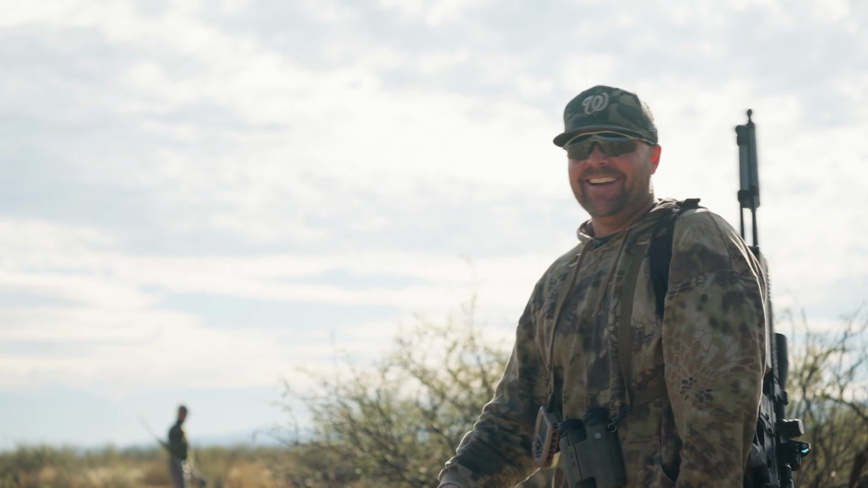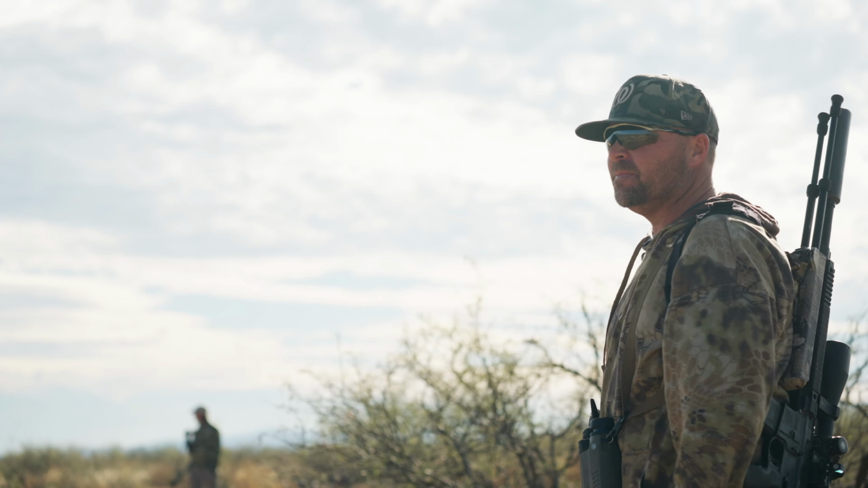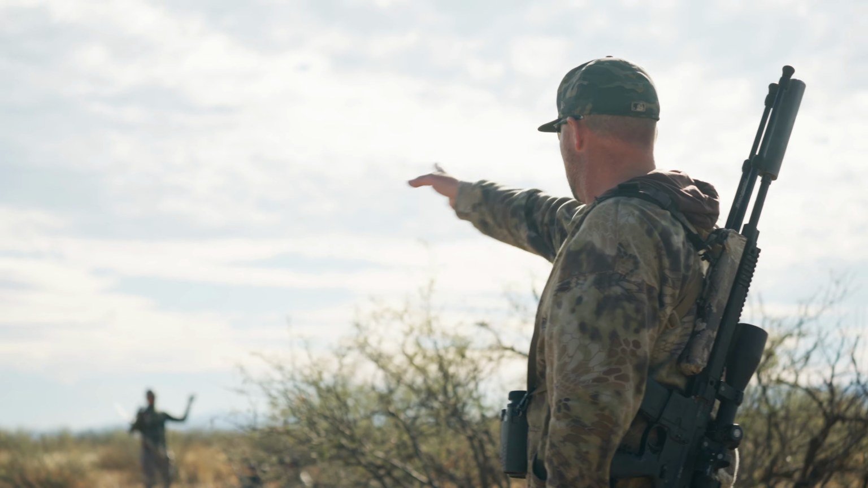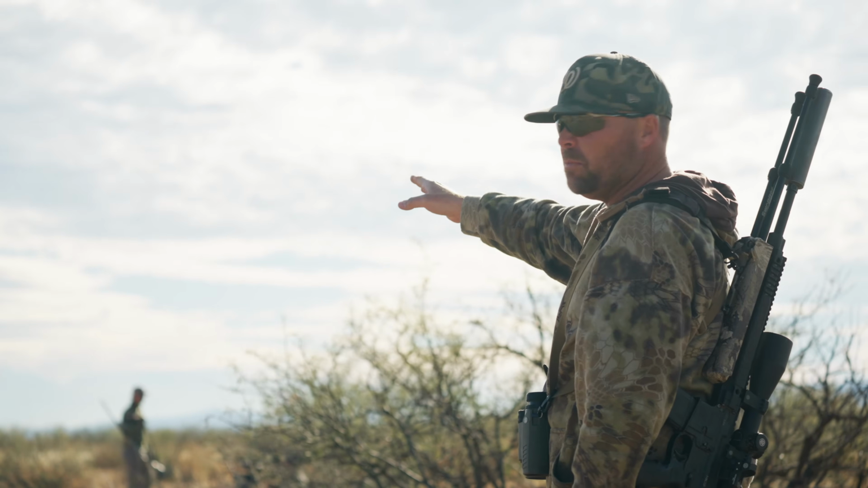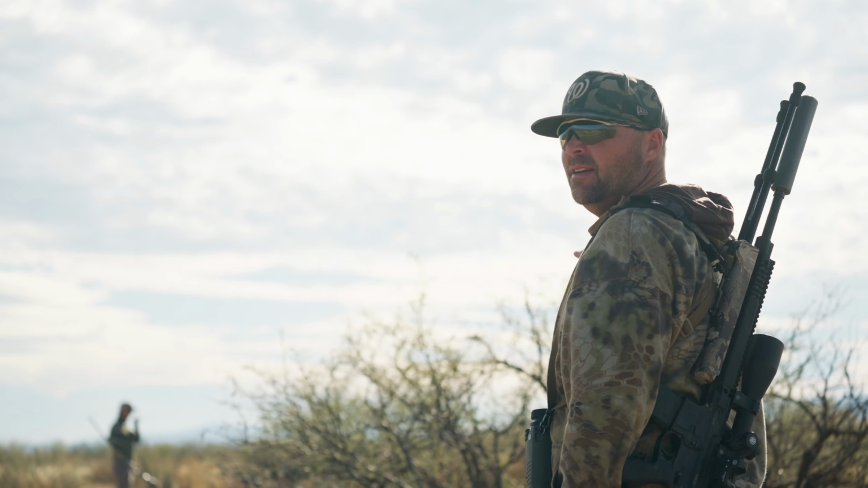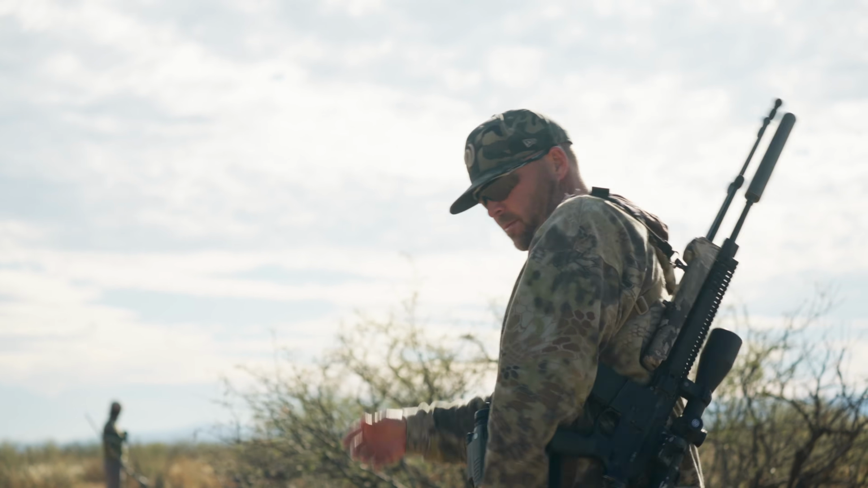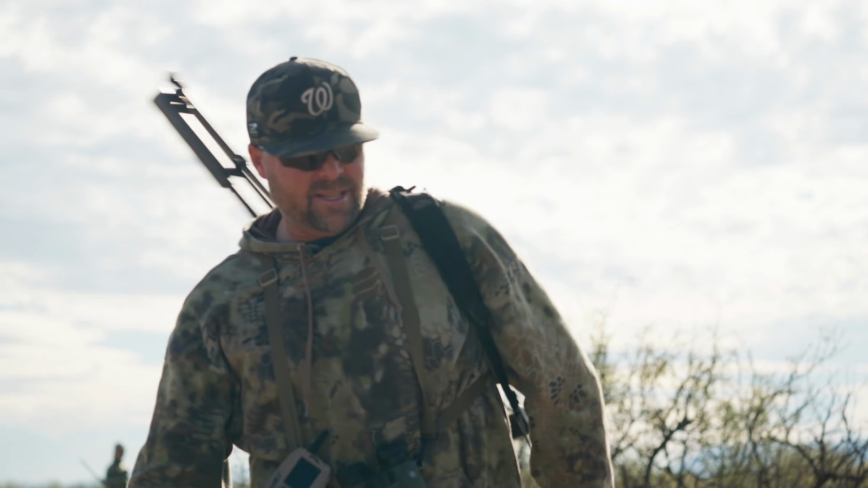Well, it worked out. That was a poke with that shotgun. That was out there probably 50 yards. Peppered him pretty good. The coyote ended up going across here. Might have hit him with some more pellets, but then the coyote made it about 100 yards over here and finally died over here. So just like that, 8, 9 stands later, we finally killed one.